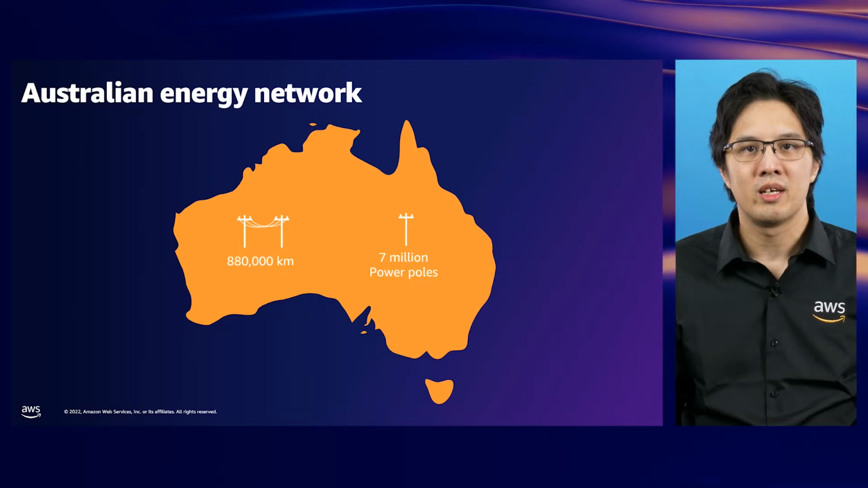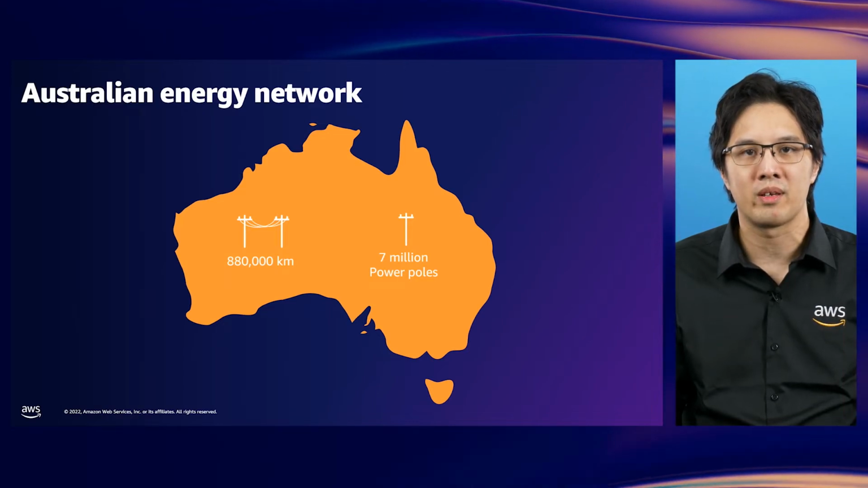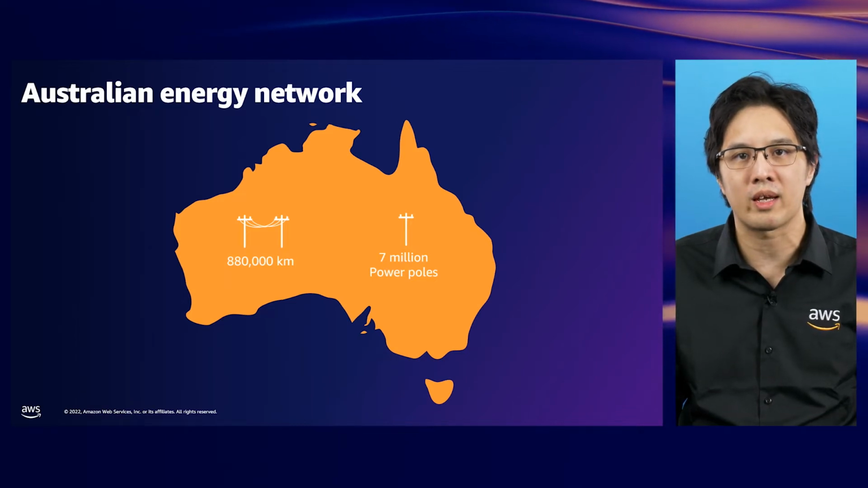As such, distribution businesses play a key role in safely and responsibly managing network assets to reduce the risk of bushfires. This includes continually inspecting, pruning, and clearing vegetation around power lines to reduce the chance of contact.